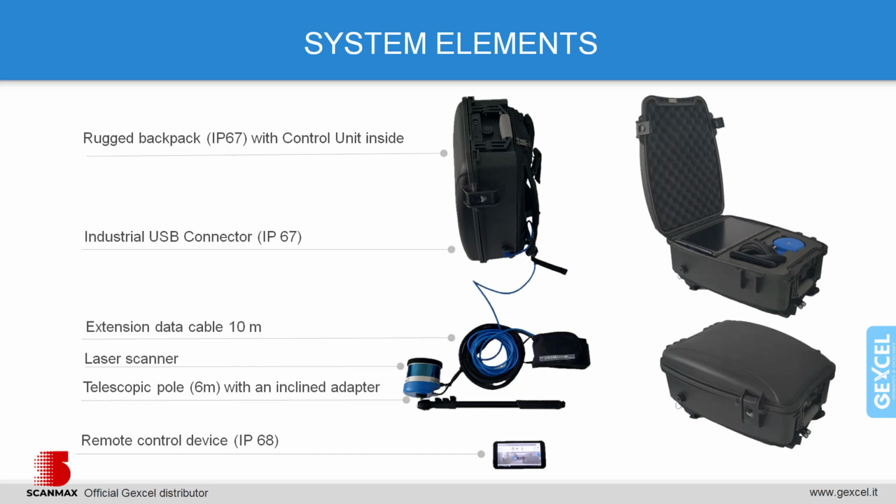Let's now introduce the components of the system used in Norilsk Nickel. This integration was developed by ScanMax for specific mining conditions. Heron Light with a rugged backpack includes an industrial USB connector IP67 and a remote control device, which enables work in the difficult conditions of the mine or stockpile.